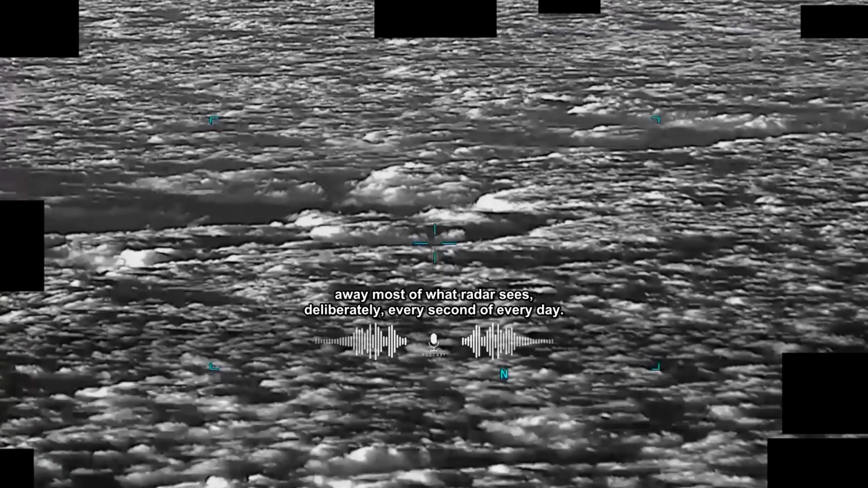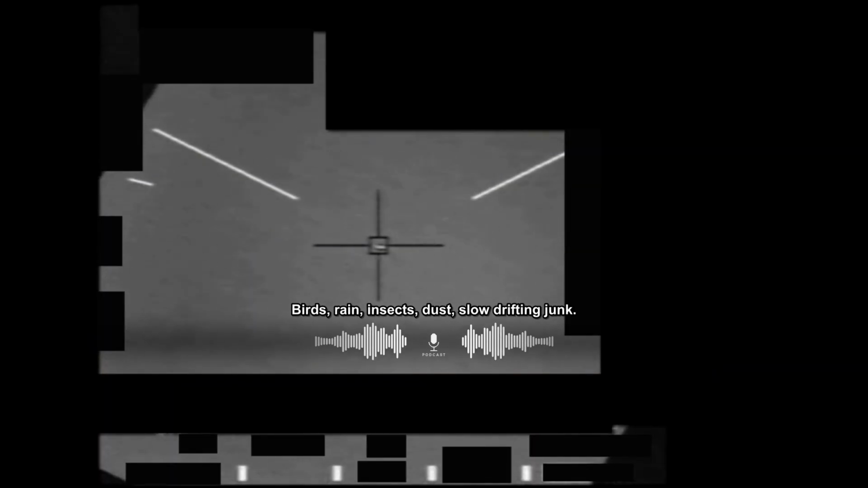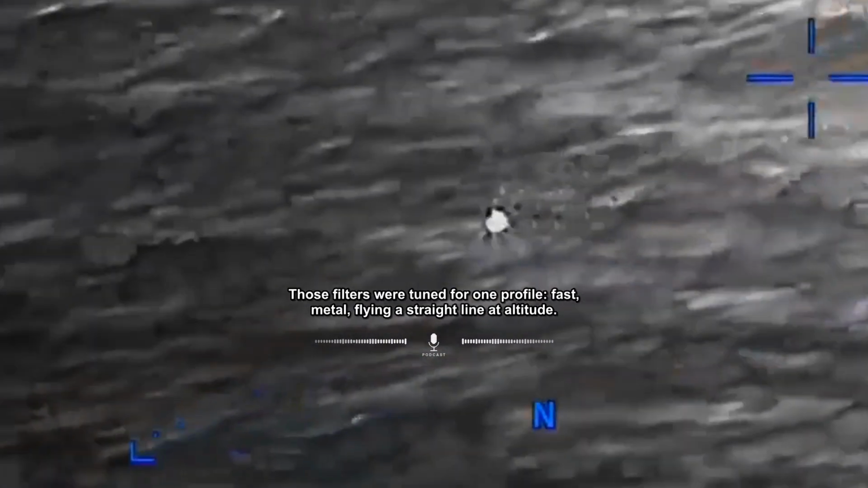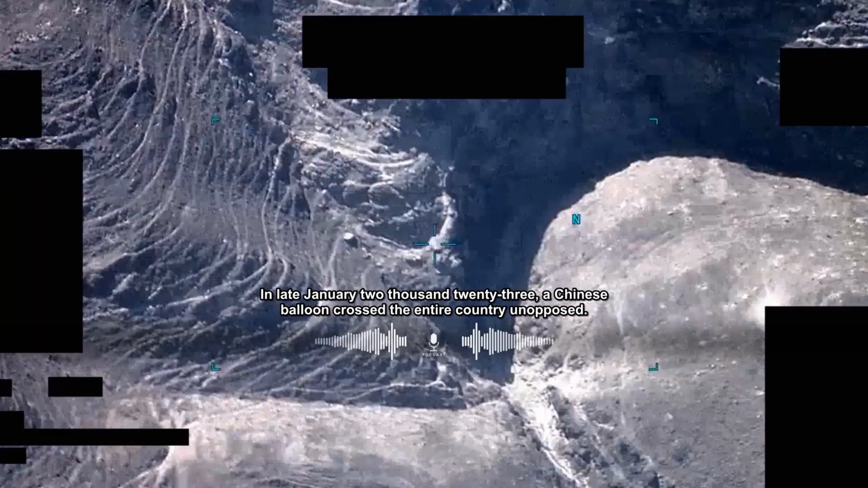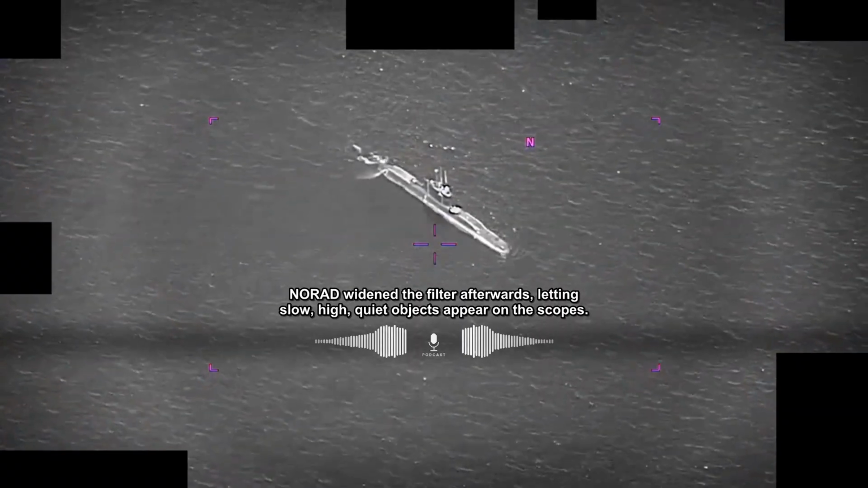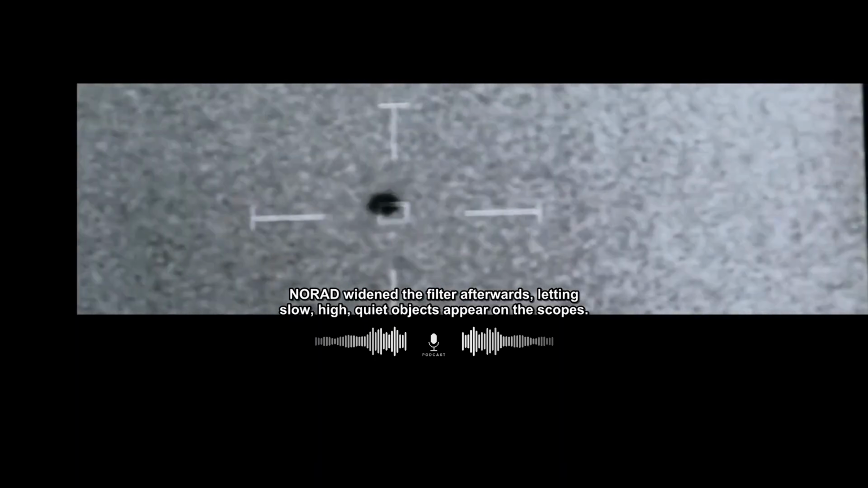Radar operators throw away most of what radar sees deliberately every second of every day. Birds, rain, insects, dust, slow-drifting junk. Filters strip it so real aircraft stand out clean. Those filters were tuned for one profile: fast, metal, flying a straight line at altitude. In late January 2023, a Chinese balloon crossed the entire country unopposed. NORAD widened the filter afterwards, letting slow, high, quiet objects appear on the scopes.